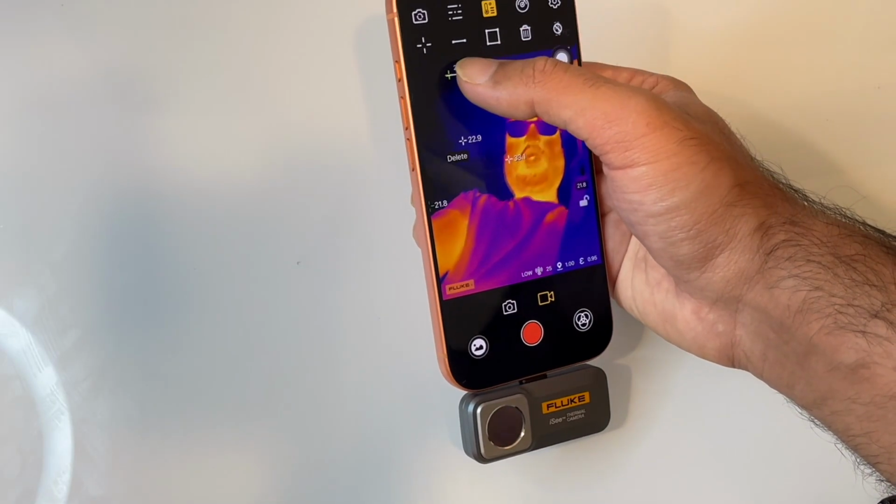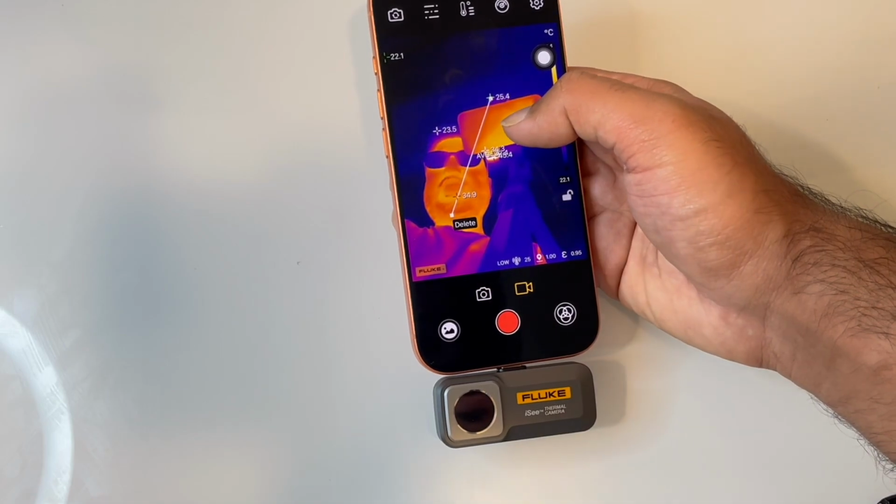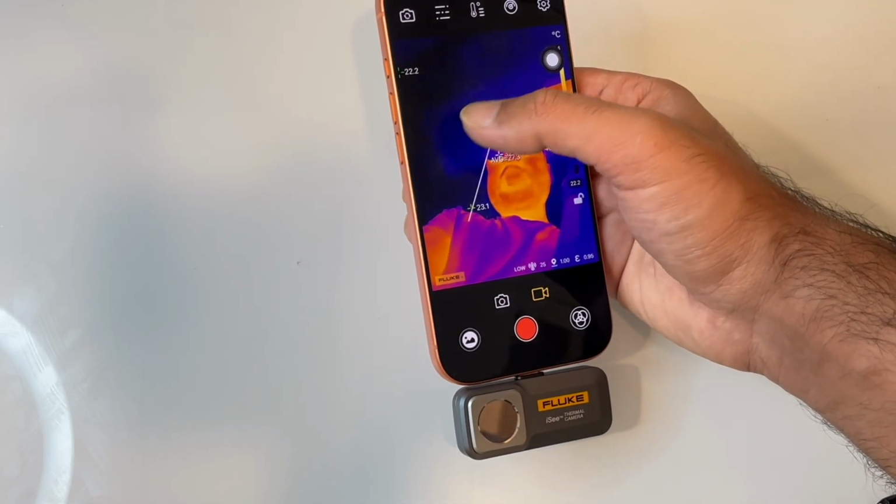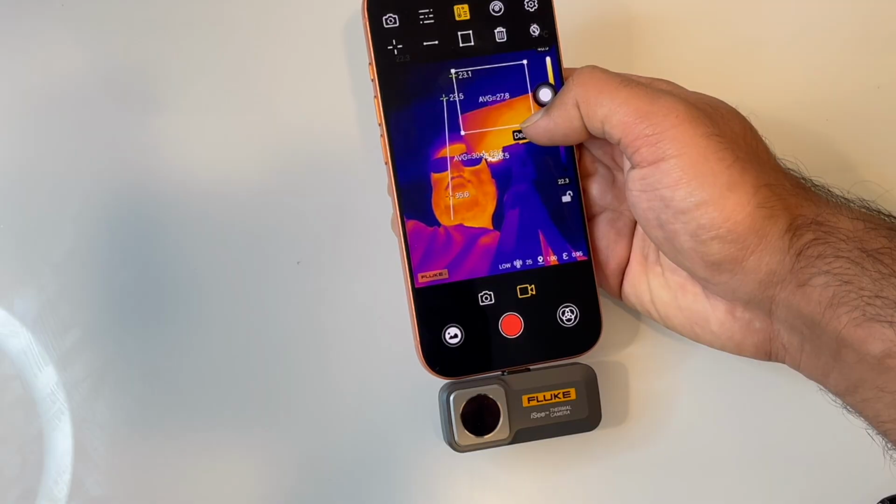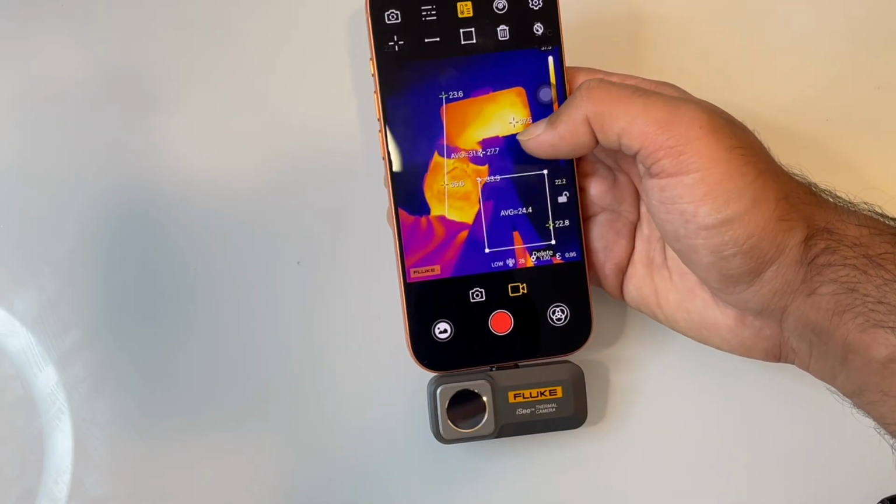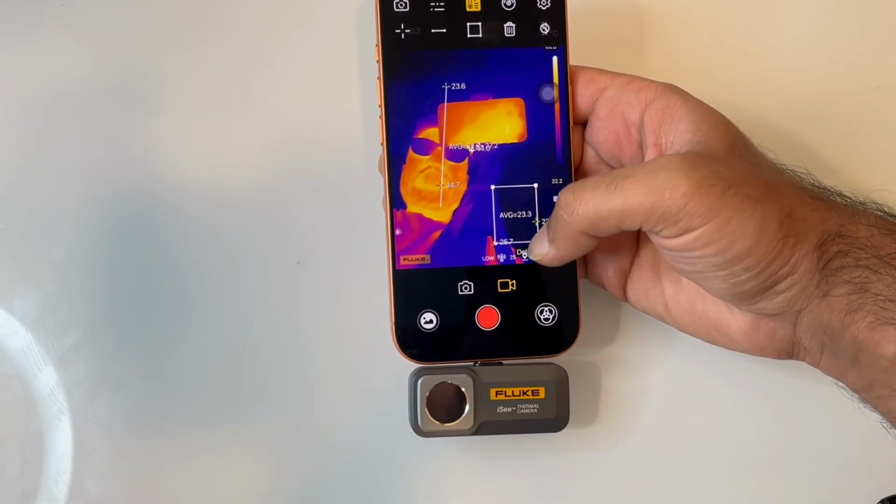Then I have a line marker. Let's say if I want to plot a line and want to see the temperature difference along this line, I can keep it. I already have several markers on my screen. If I want to remove something, I will just click on that and click on delete. Then I have a square as well. If you want to evaluate the average temperature within this square, if you have an element in your image which you want to evaluate further, you can keep this. And if you don't need it, you can just press delete and this will go away.